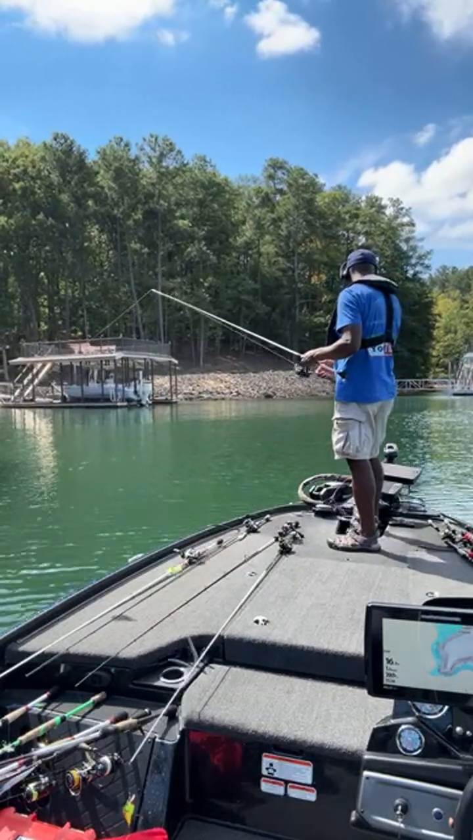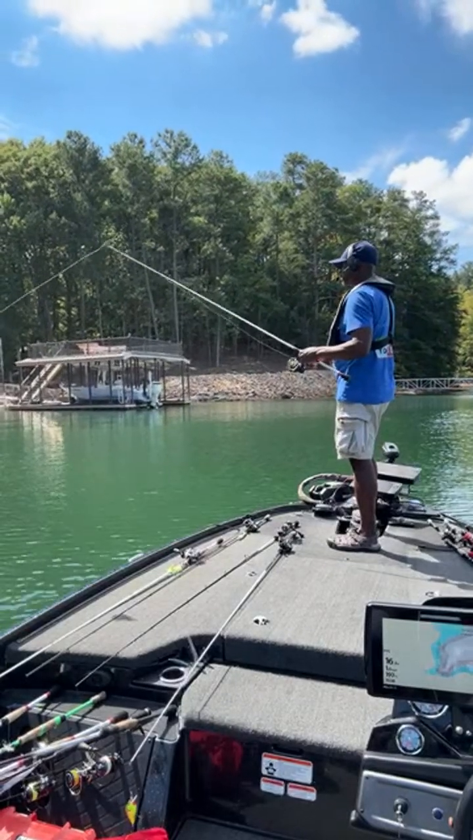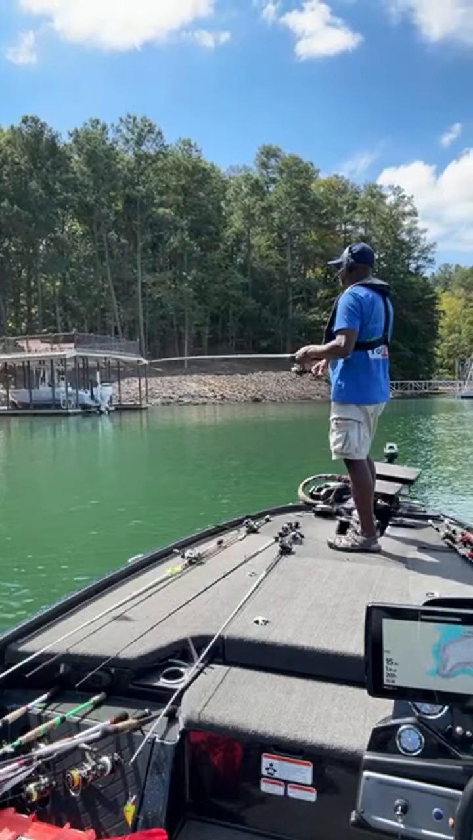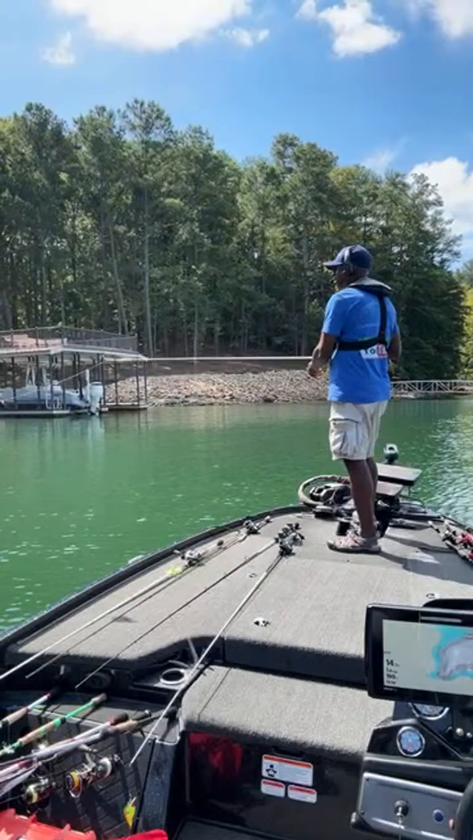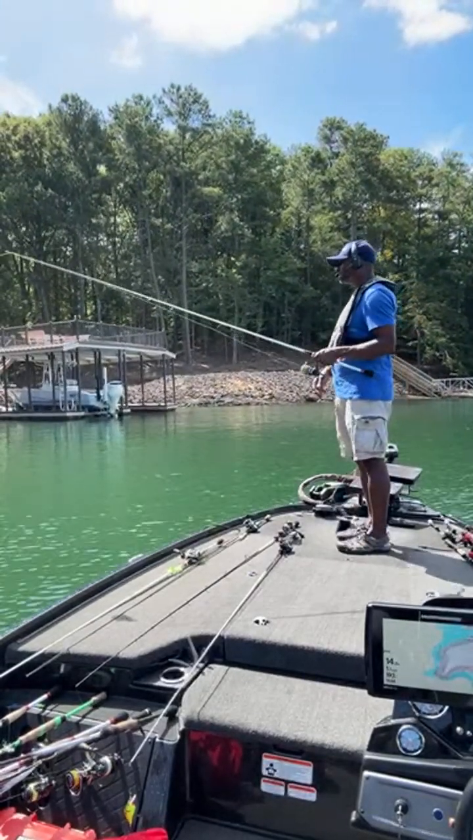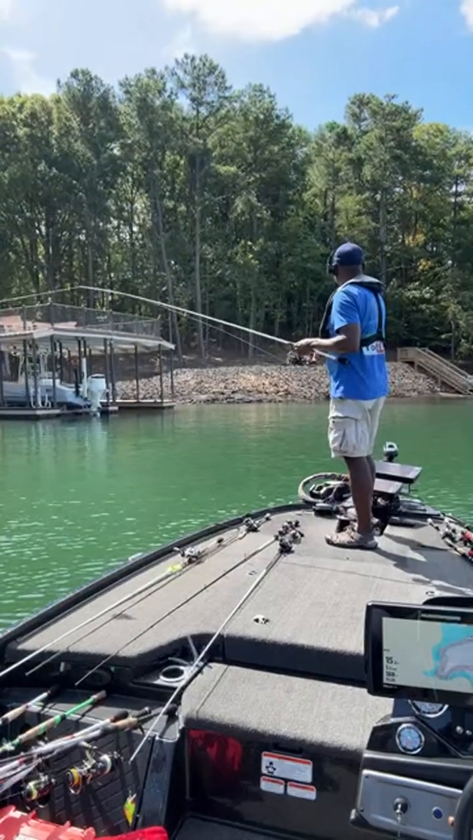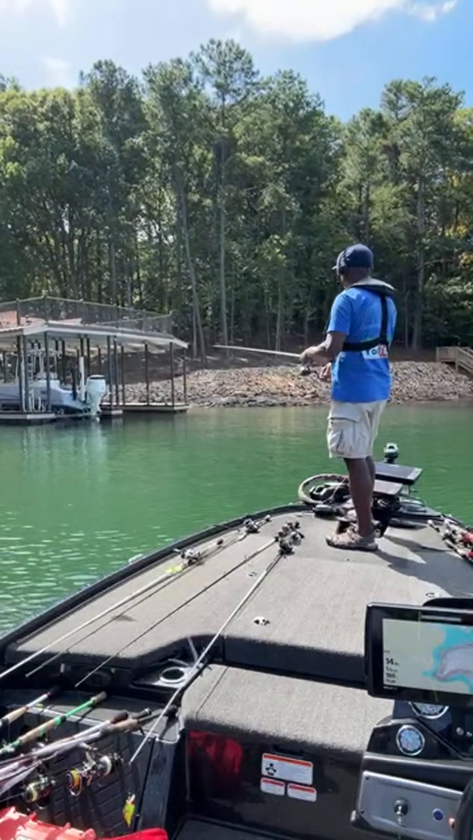Sitting in 14 feet of water. I'm not even getting any taps from brim. These fish are just, they're like, nah, partner, we are not going to eat anything today. You know, normally you at least get some tappy taps from a brim or something like that. What does that mean, Big Ivy, when the brim don't even want to come and take a bite?